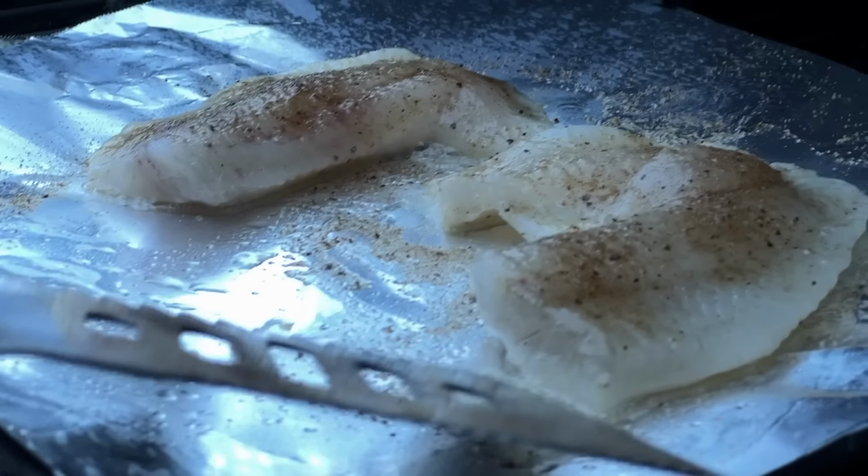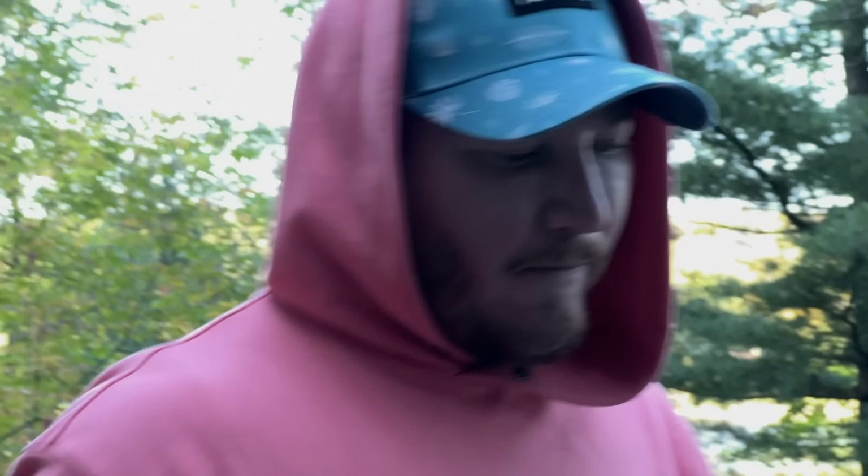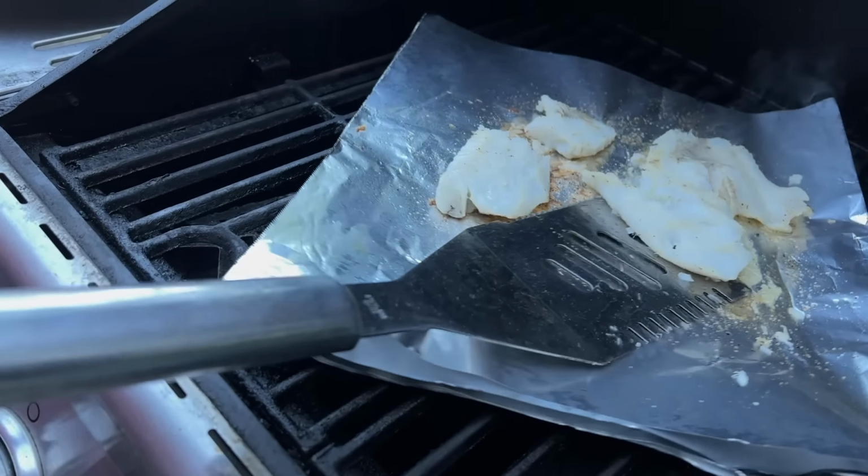So we gotta wait for it to get all the way to the top to ensure that the fish is cooked thoroughly, which with lake fish you always wanna do. They're not saltwater fish. Don't ever eat a freshwater fish raw. Don't even do ceviche. Perfect.